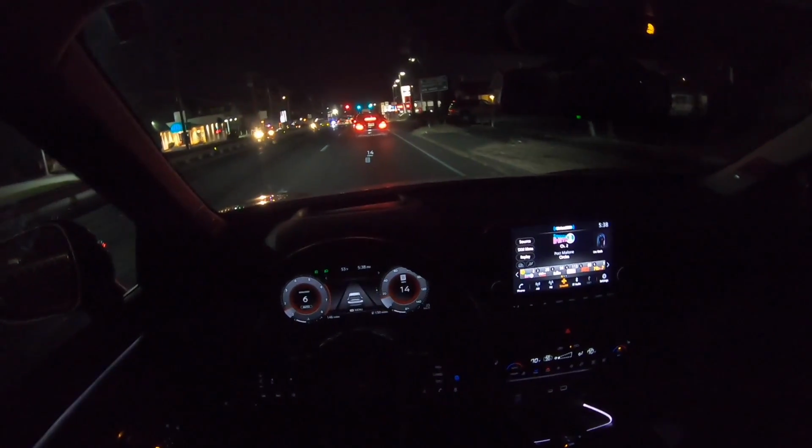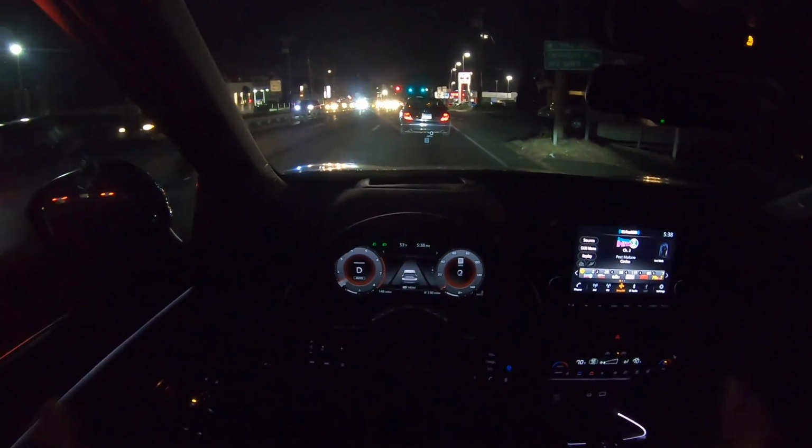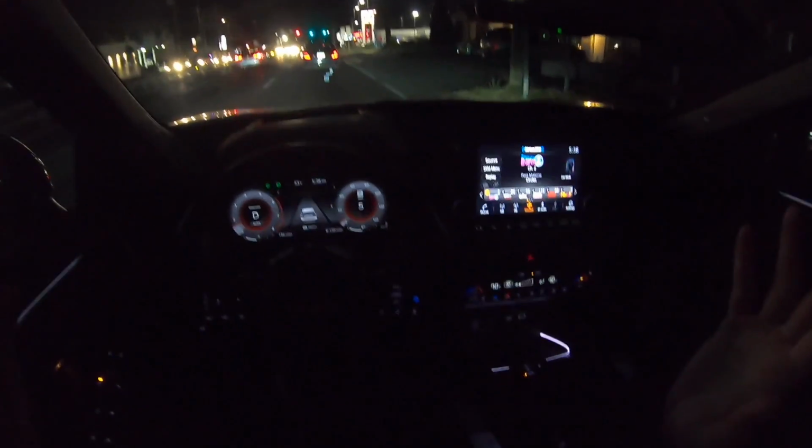So good job, Nissan, for making this Rogue very comfortable, very filled with features, and everything is amazing about this Rogue.